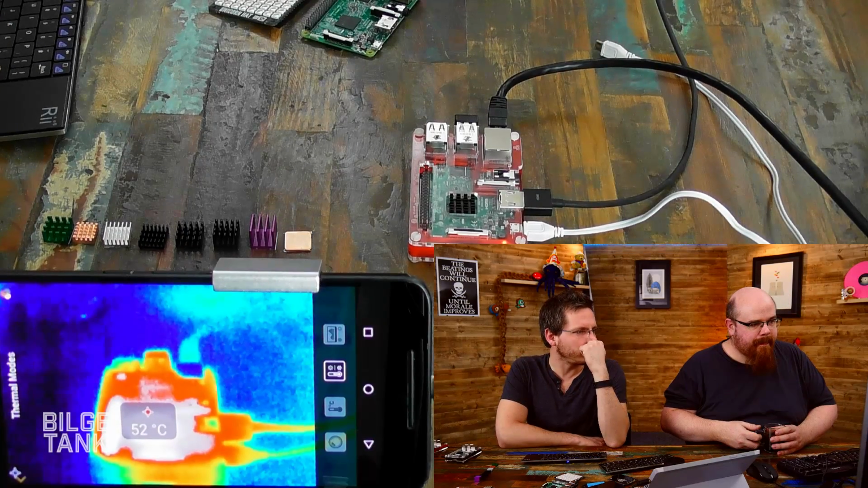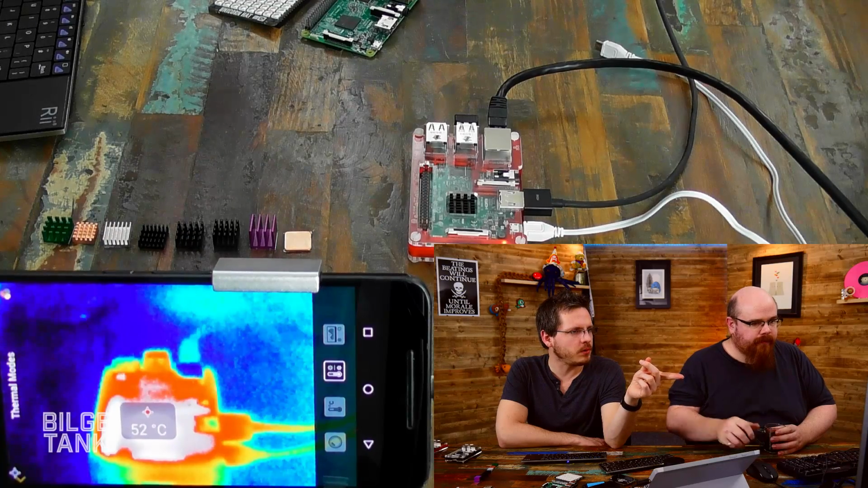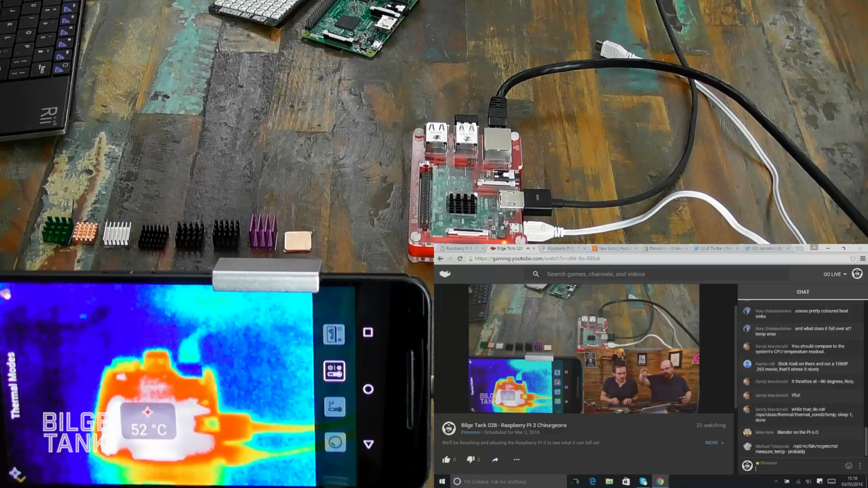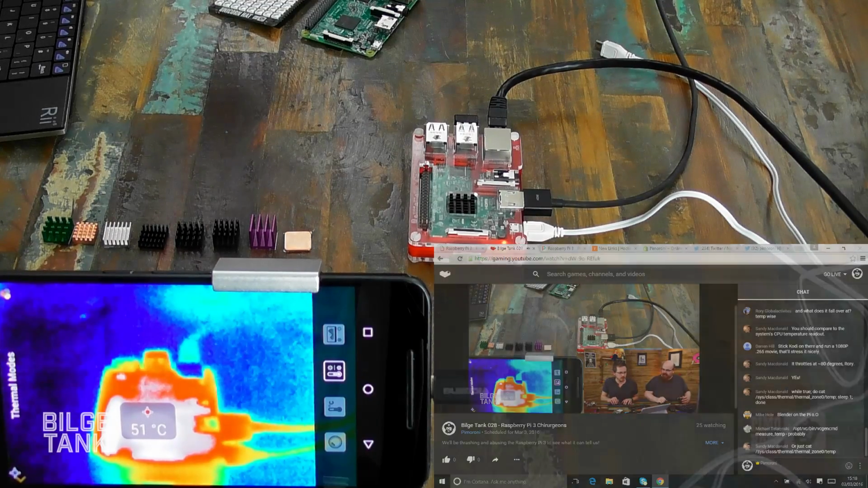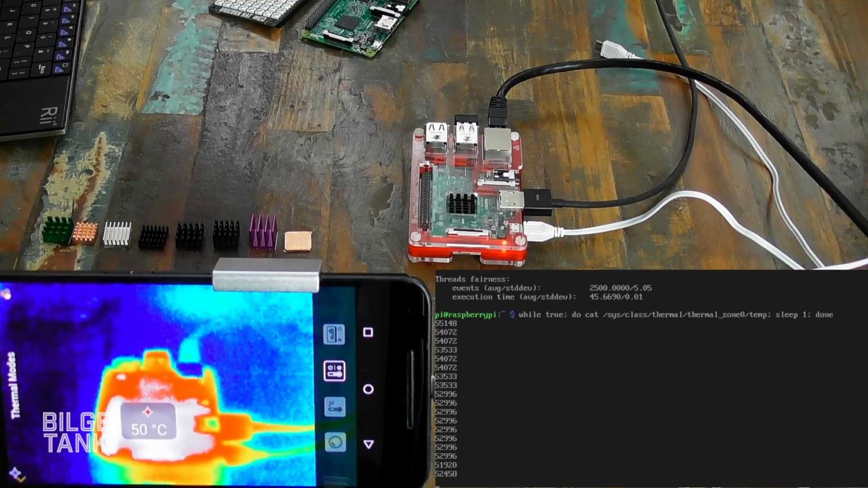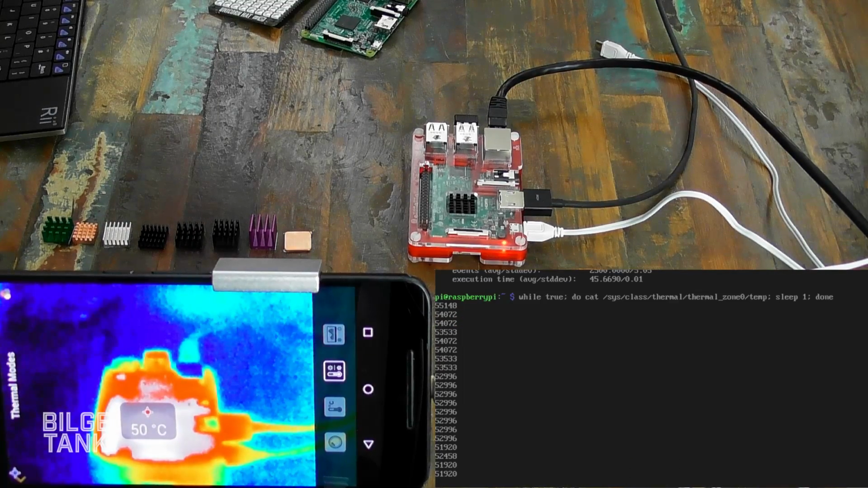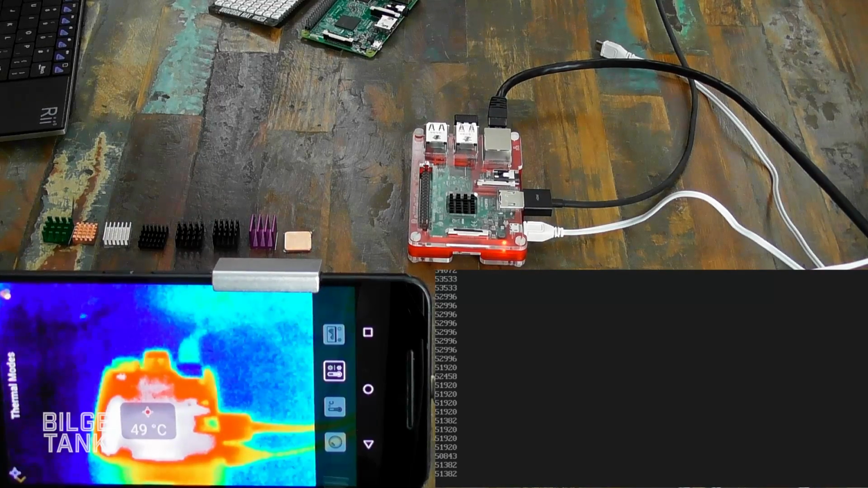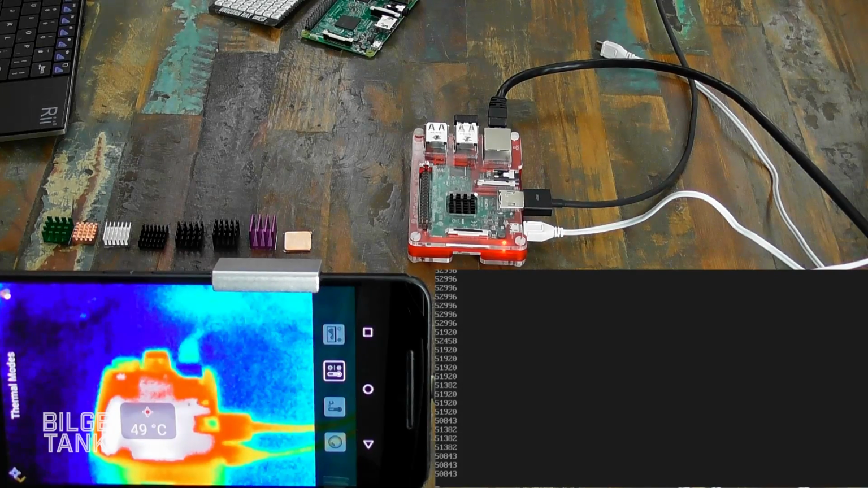This is in thousandths of a degree. So if we bring up the screen now, Paul, bring up the Pi screen. Yeah, there you go. So this command is basically constantly reading the value from a system file that tells you the current temperature in what's called zone 0. It's in thousandths of a degree Celsius, which is a slightly bizarre unit, but there you go. So you can see the internal temperature sensor is currently reading about 50 degrees Celsius.